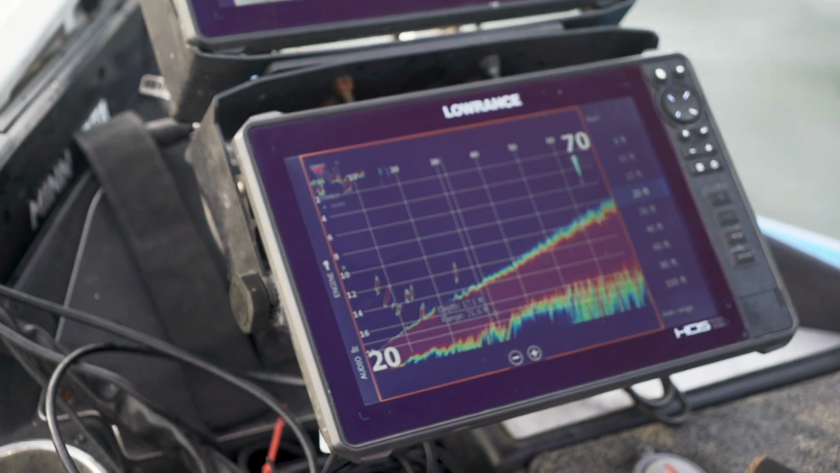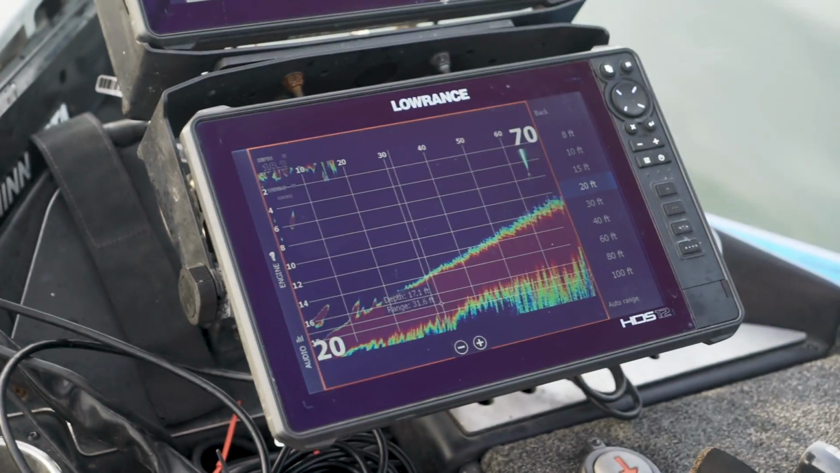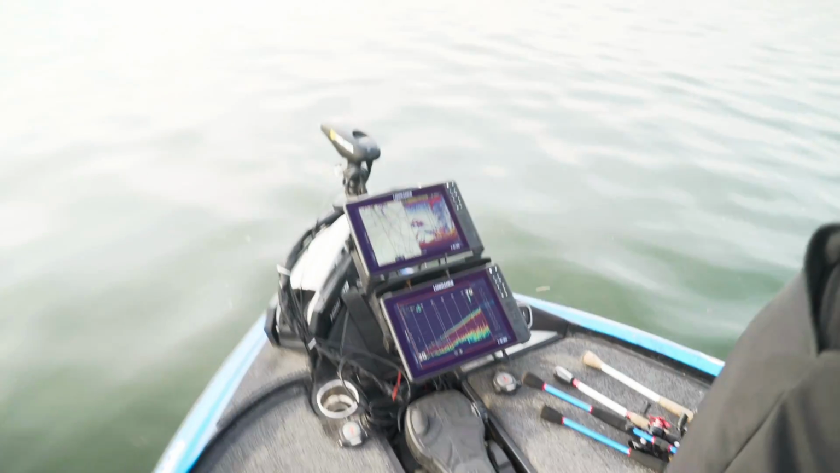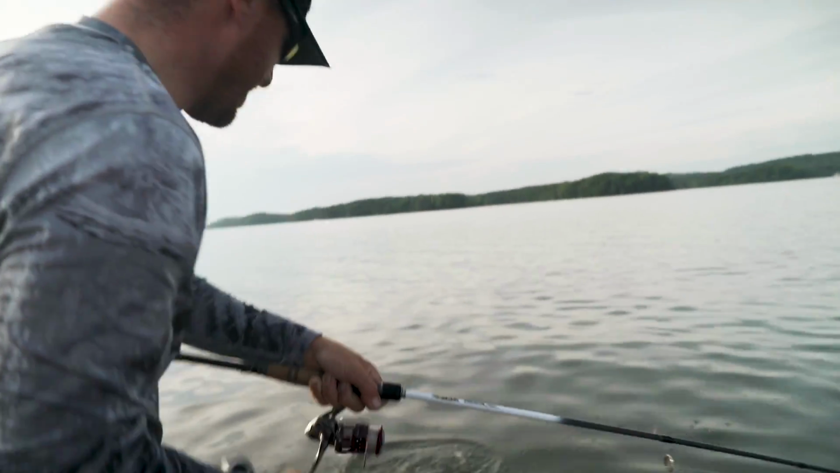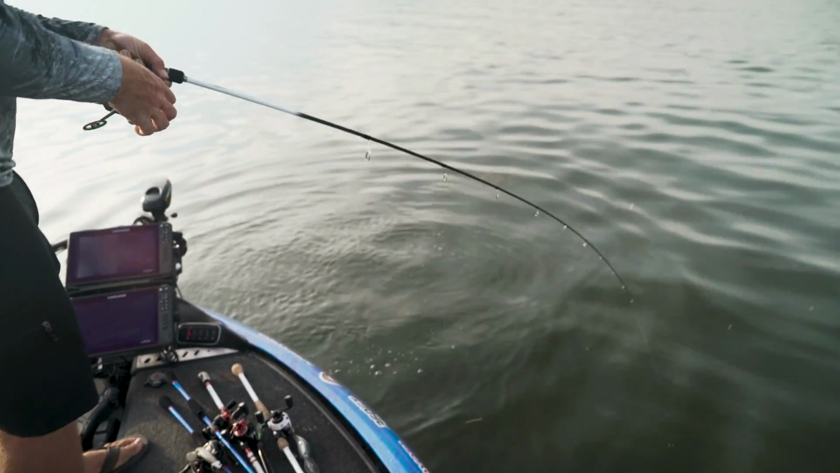Look at him go down. The big one. Look at them all. They're all underneath the trolling motor. They're all right here. Pretty nice one too. That's awesome, dude. Oh, it's a big one. That is what I'm talking about.